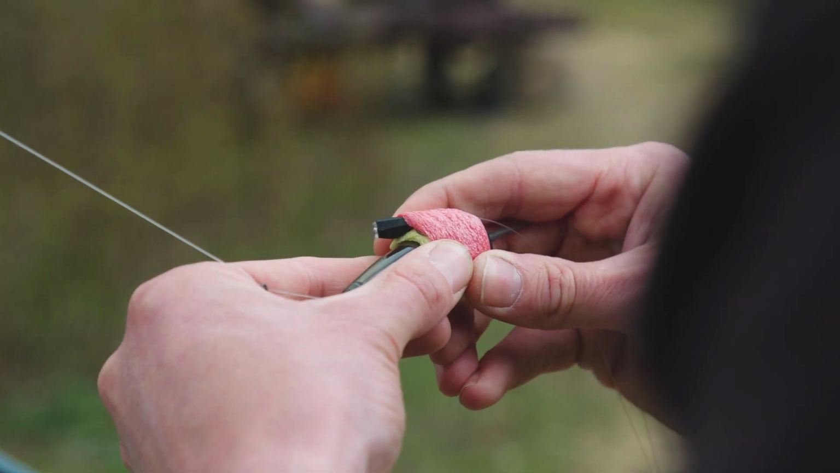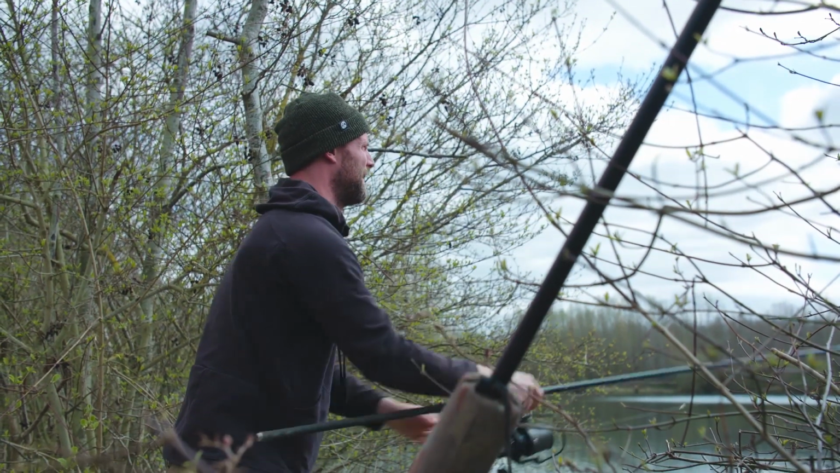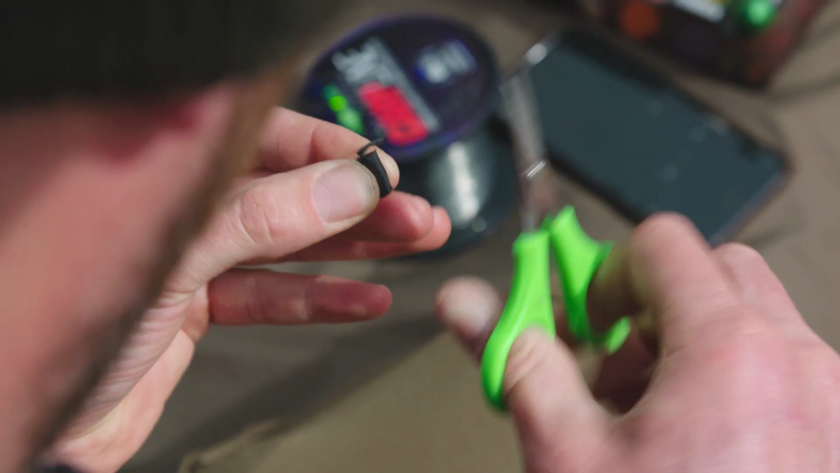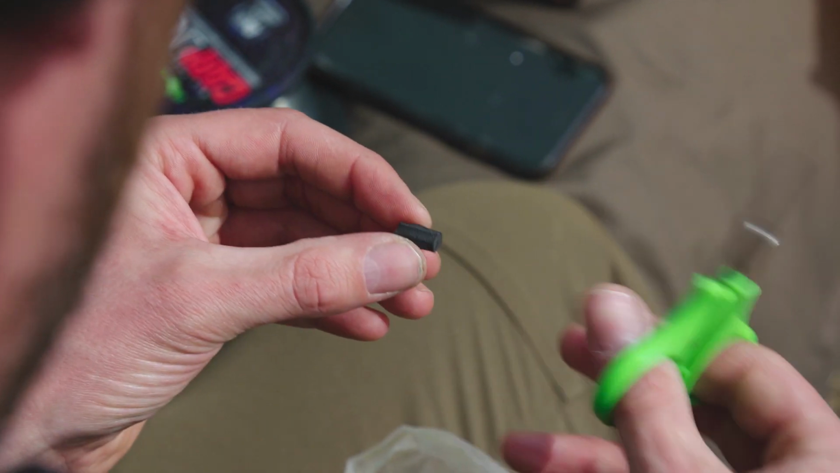So having put that adjustable out into the deeper water, and I set it 6 foot down, bit of black foam, no tipper on there, just the black foam, and 45 minutes later it's off.